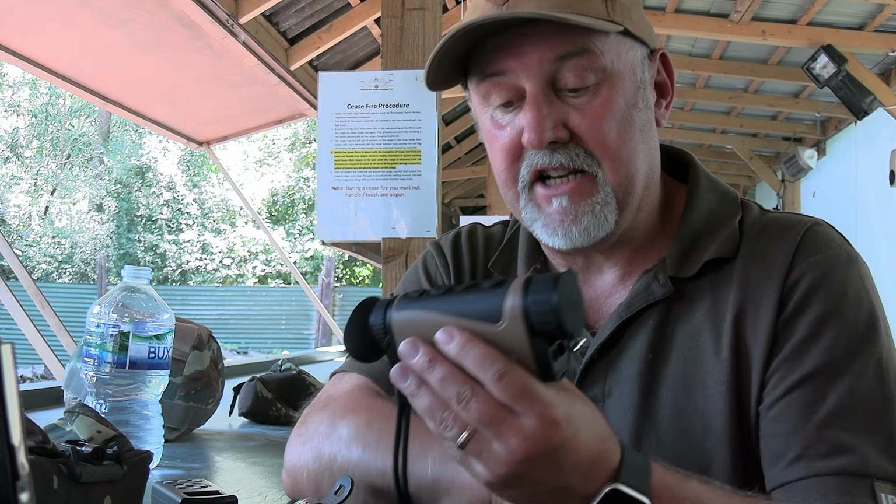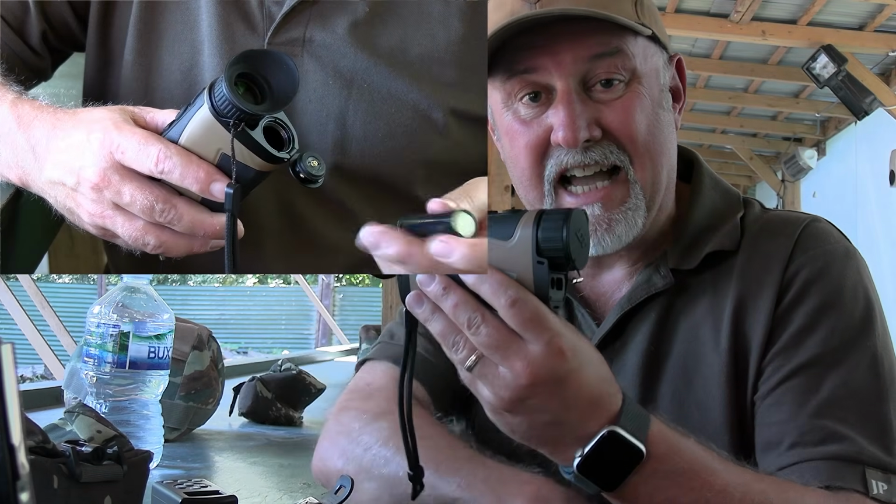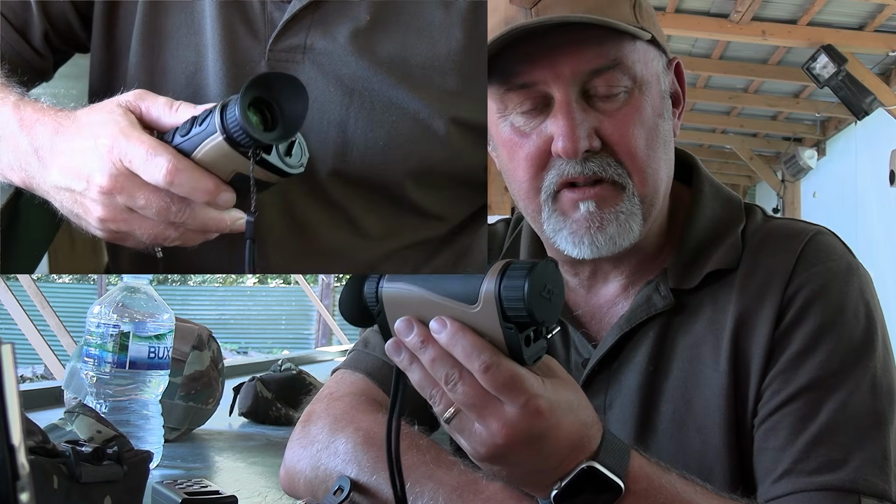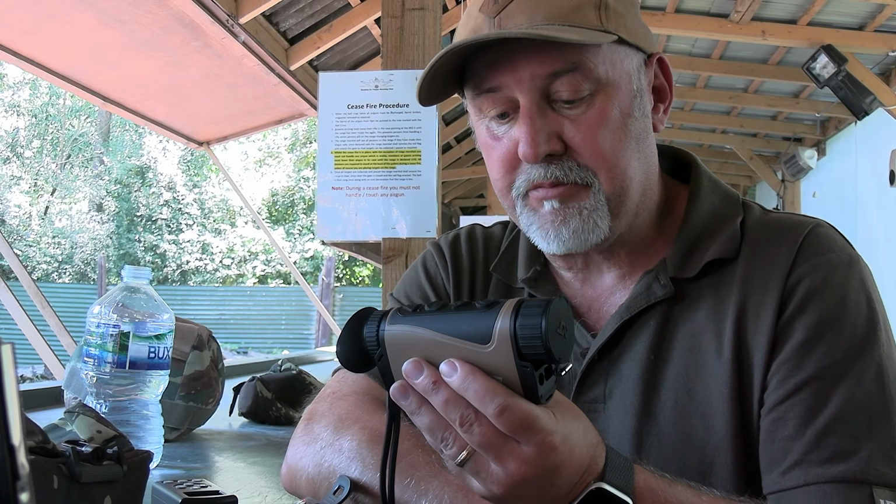And then one other point to mention is that it's powered by a rechargeable 18650 battery, and you get 2 of them, and one will last you around about 4 or 5 hours. So take a couple with you and a spare maybe as well. So that's probably enough chat for now.